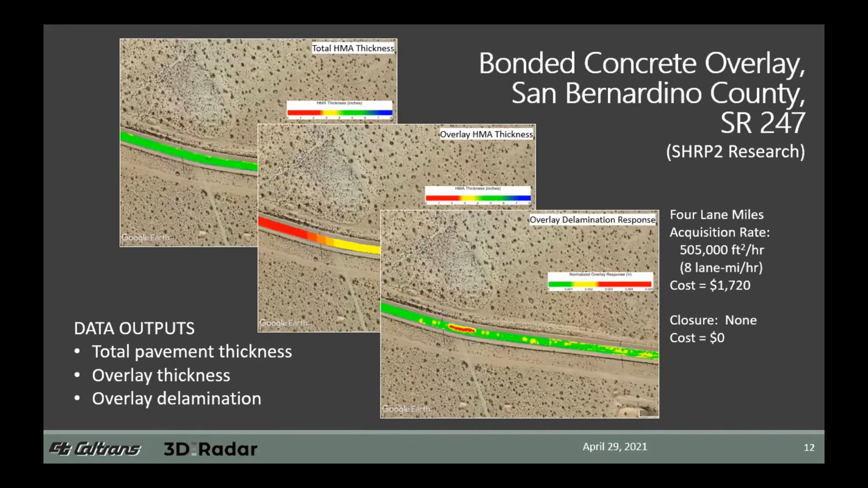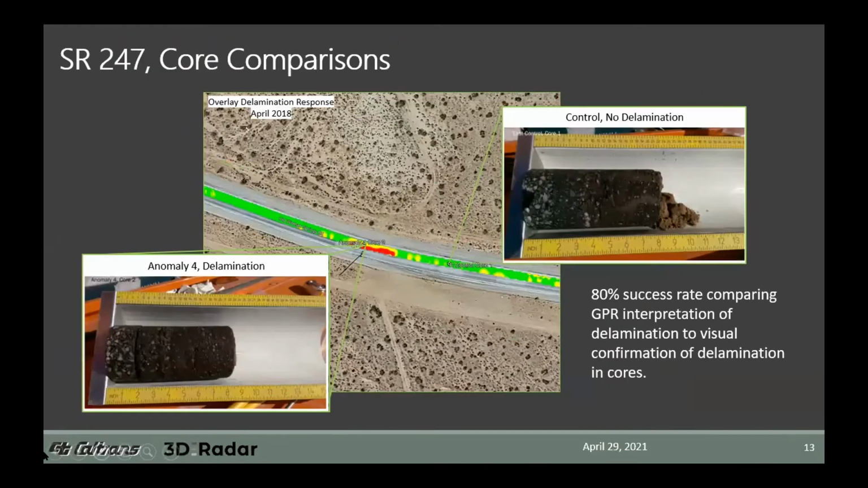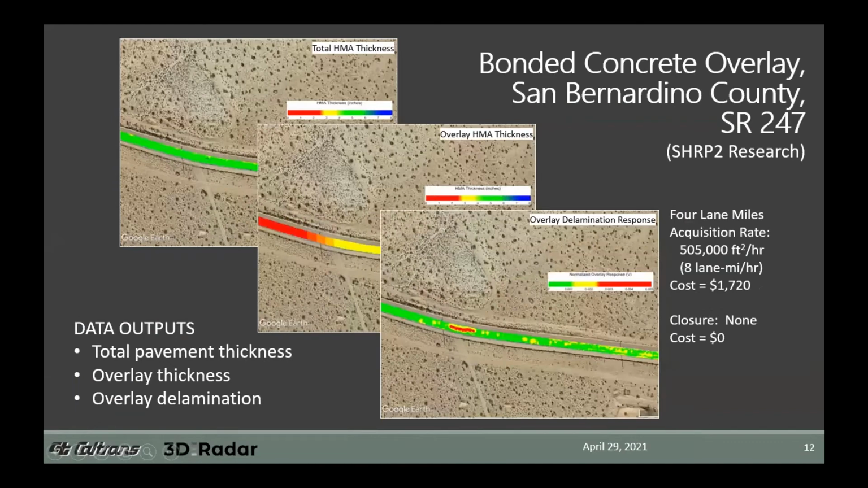Now, the ground penetrating radar response at the base of hot mix asphalt lifts can be used to detect potential stripping or delamination critical to design. And in this example, the high GPR reflection amplitude we can see at the base of the surface lift. Let's see if I can find my laser here. I can't find my pointer, but anyway, in the red area that you can see on this slide on the overlay delamination response.